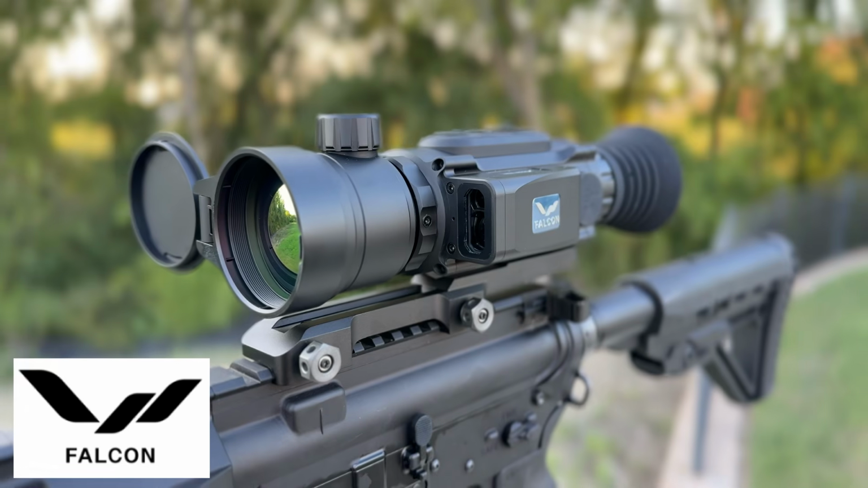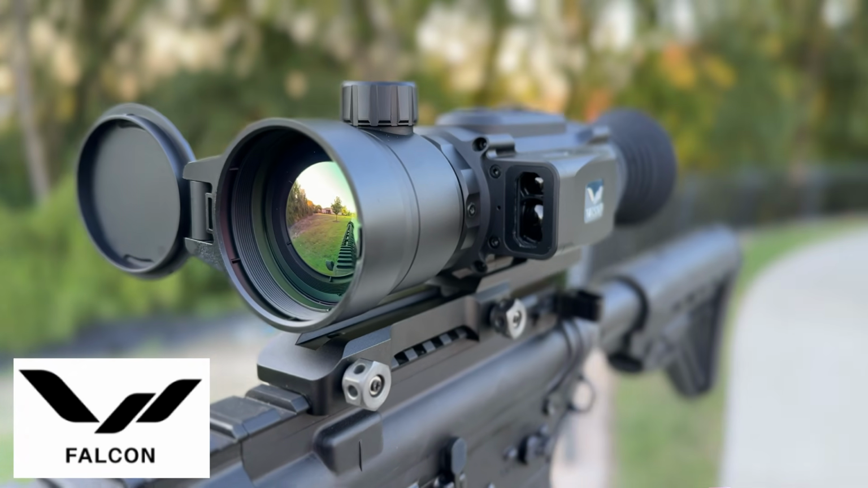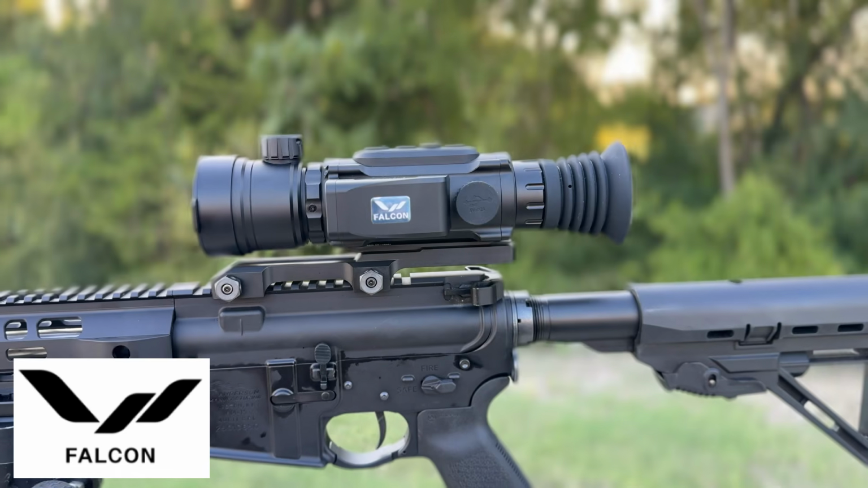I will be rocking the Medusa again tonight, the Falcon Optics Medusa. It's the 50 millimeter lens with the 640 resolution. If you guys have tuned into my last video, I got to use that scope for the first time. Honestly, first impressions, I really loved it, especially when I'm used to using Pulsars and AGMs and InfiRays. So, basing them off of that, I really enjoyed the scope.